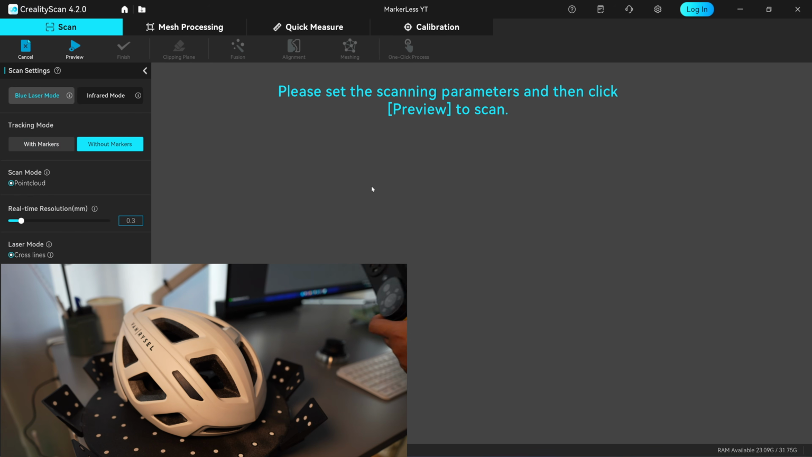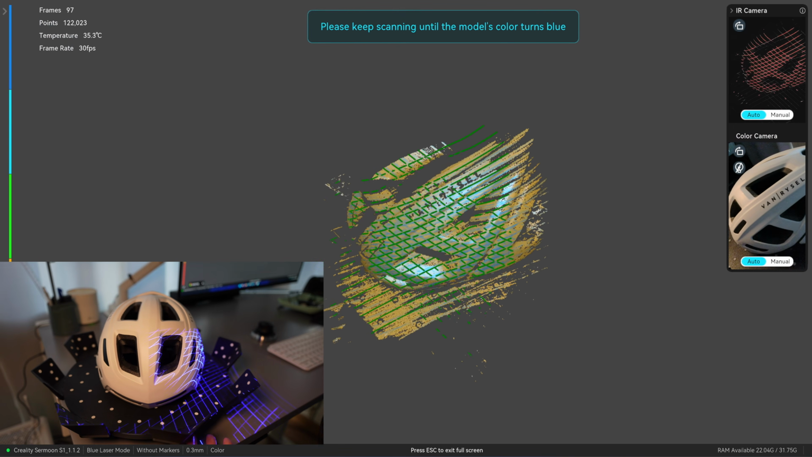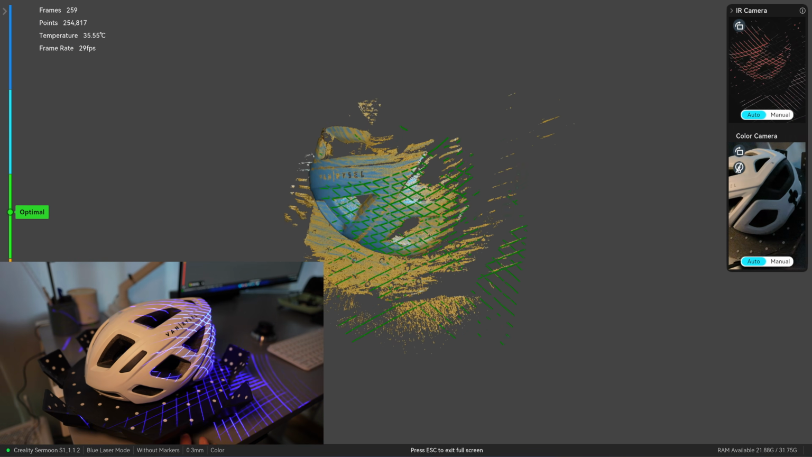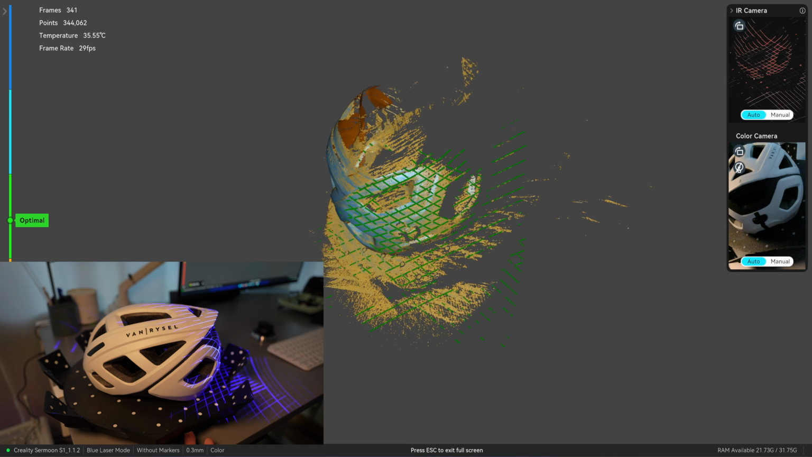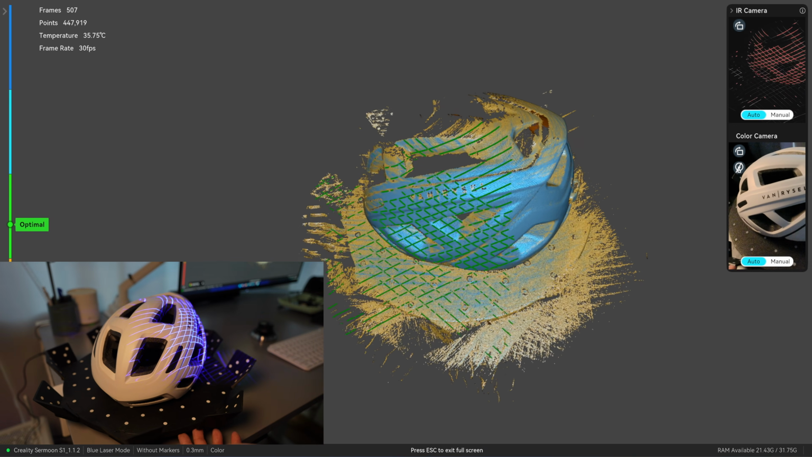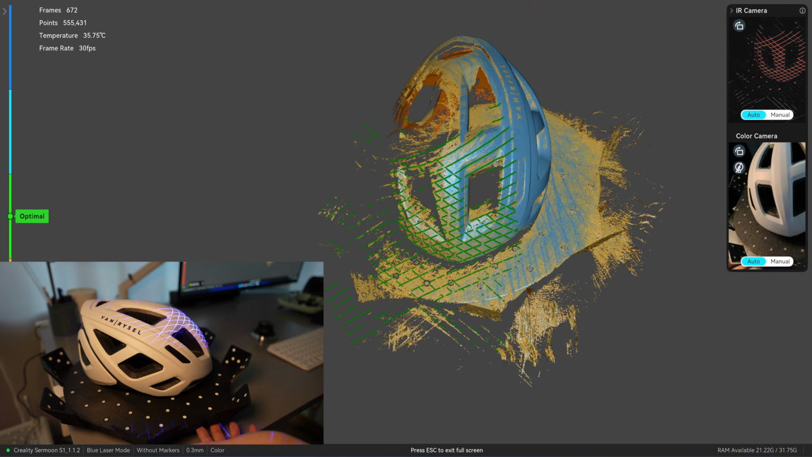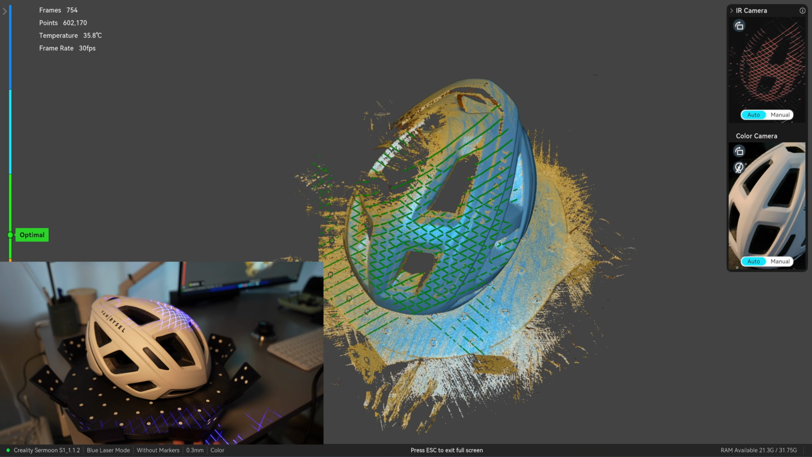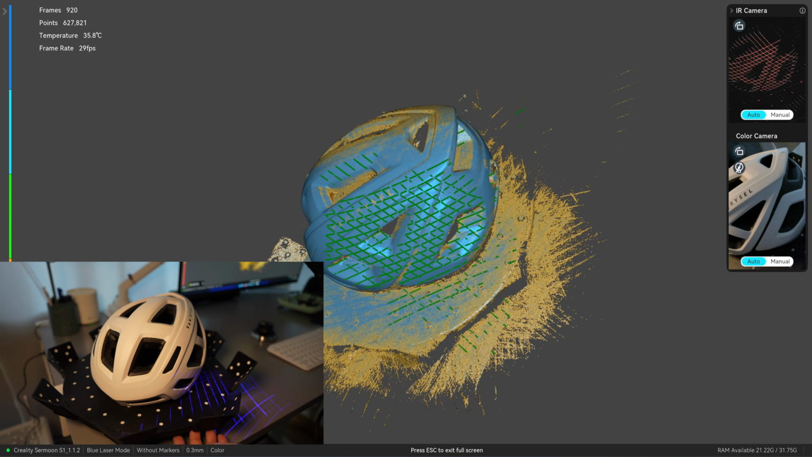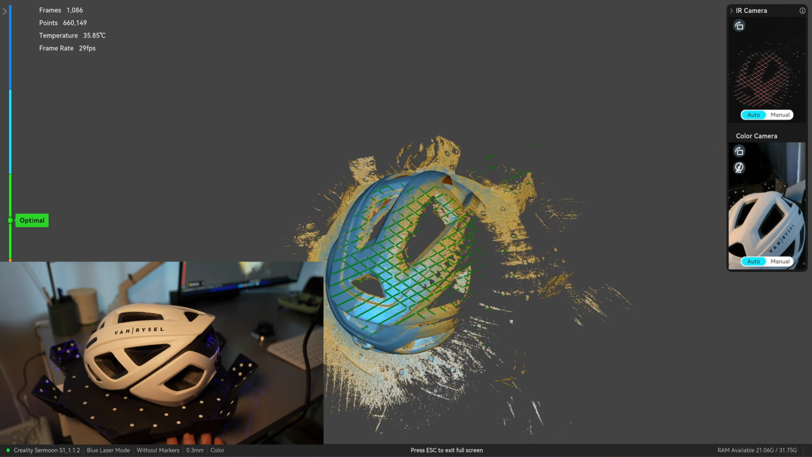Okay, here's a new tracking mode in Creality Scan 4.2. Let's try markerless scanning with this helmet. Infrared tracking should handle it easily, and with convex curves in both directions, the system should lock on with solid precision. The scanning speed drops from 90 frames per second to 30 frames per second, so markerless mode runs about 66% slower, and right now it only works with a cable, so Wi-Fi bridge isn't supported yet.